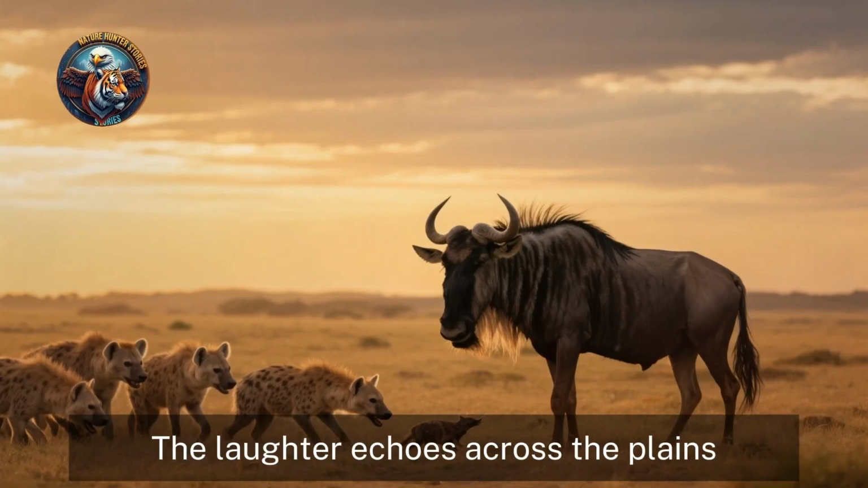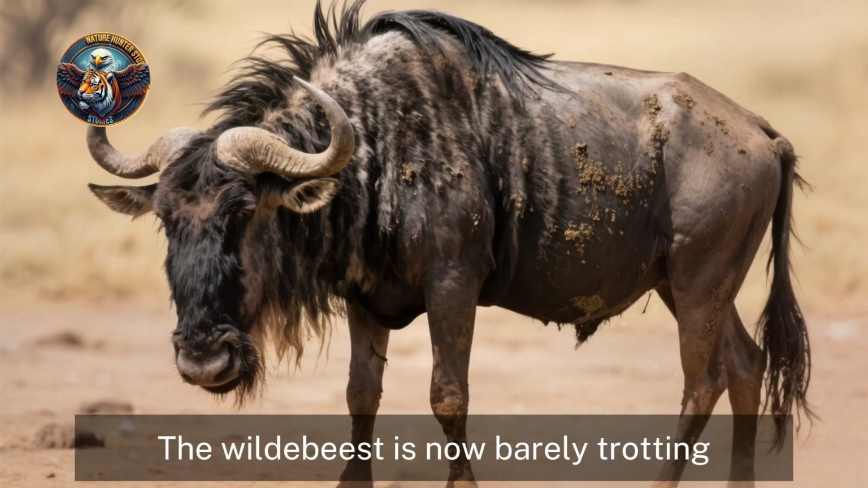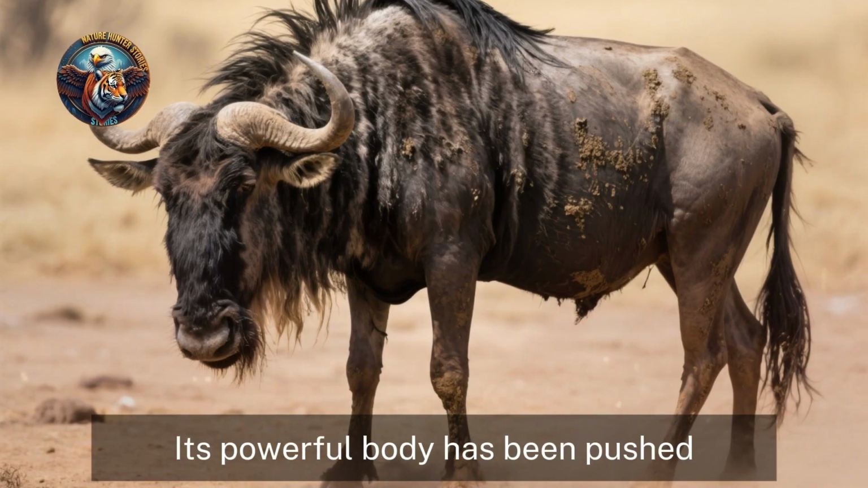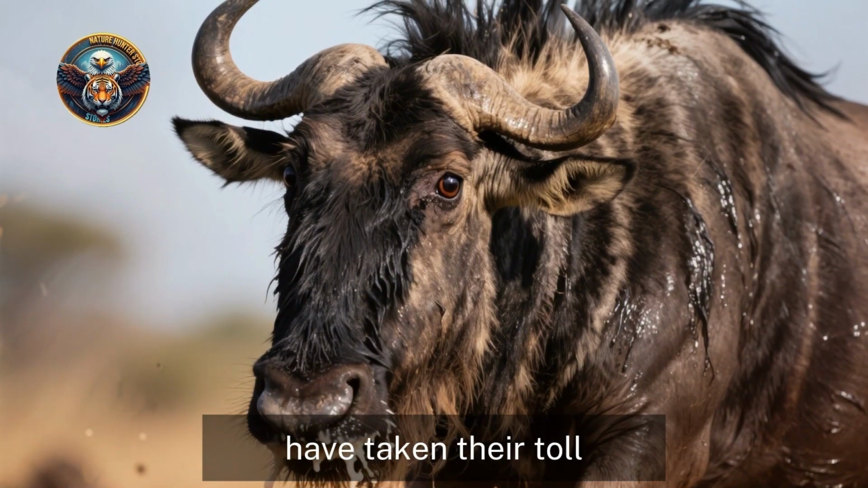The laughter echoes across the plains, a stark announcement that the balance has tipped, that the predator's patience is about to be rewarded. The wildebeest is now barely trotting, its head hanging low. Its powerful body has been pushed beyond its limits. The heat, the fear, the sheer physical exertion have taken their toll.